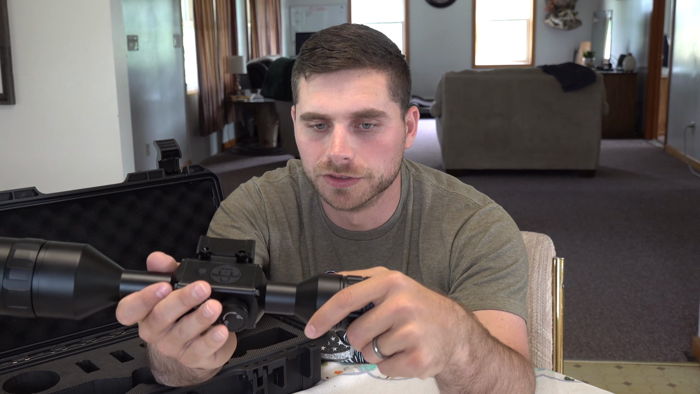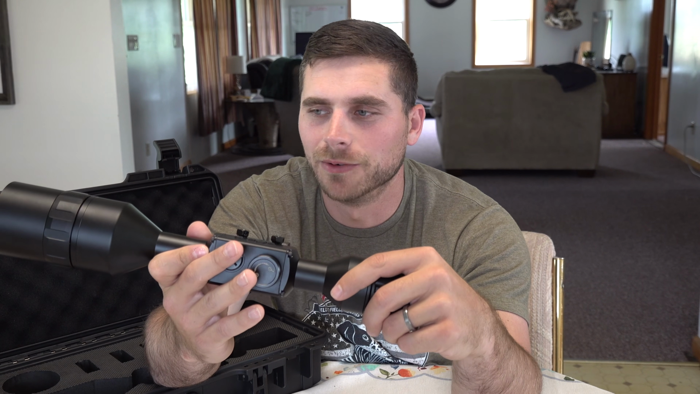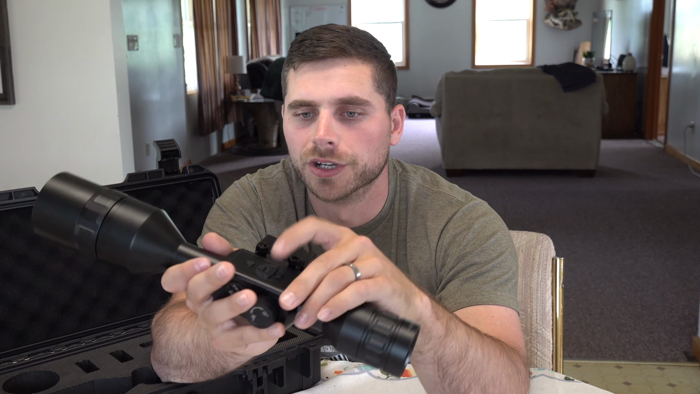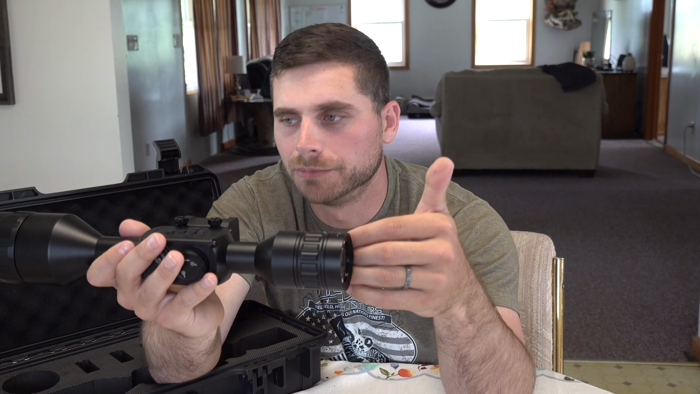This is a scope that I'll be using for predator hunting, during predator season for coyotes, foxes, stuff like that. I can't wait to try this out. We're gonna obviously try it out right out here. We're gonna set it up on the rifle. We'll look at different critters in the middle of the night to see how it actually works, and I'll show you guys how it works. So let's go ahead. The next step, we're gonna get this mounted onto our 6.5 Creedmoor, and we're gonna go through some of the settings, and I'm gonna try to show you what the picture looks like through the scope itself. I might have to use a different camera to provide you guys with that image. So let's go ahead and get it set up.